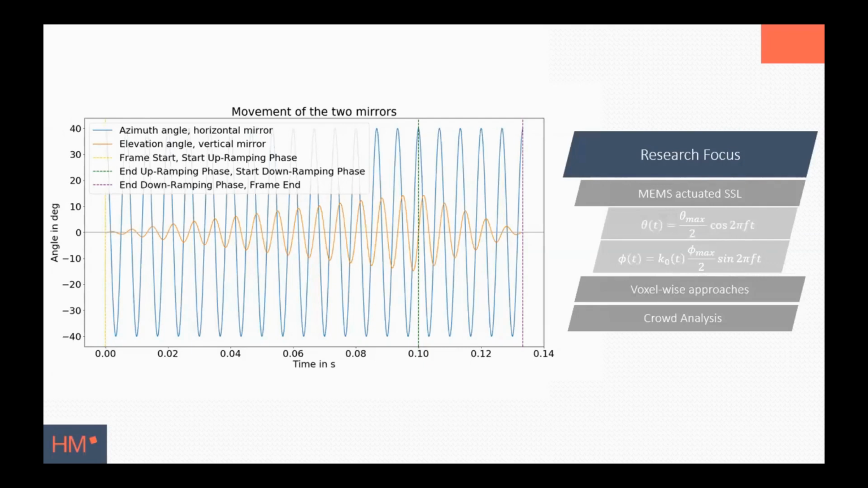The main problem with voxelization is that this approach always comes with information loss, and we lose or abandon the 3D topology of the point cloud. This behavior was mainly the starting point for our research work, where we aim for a reduction of this behavior. And last but not least, we focus on crowd analysis, where